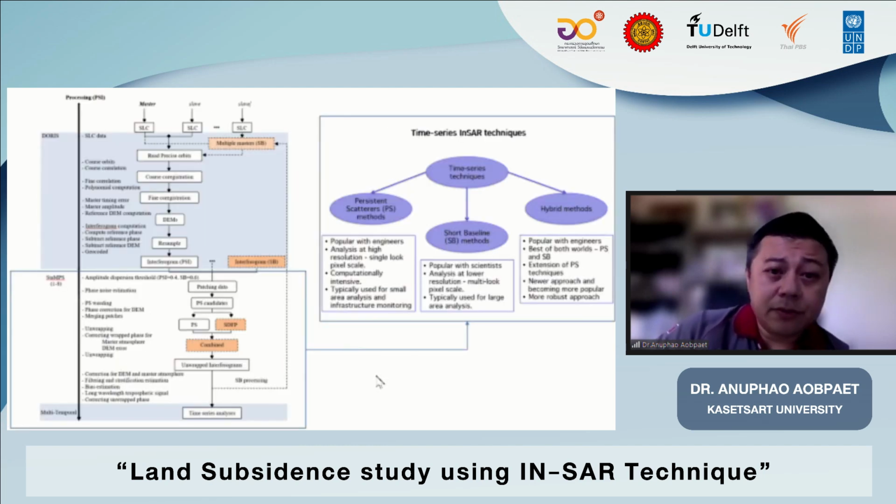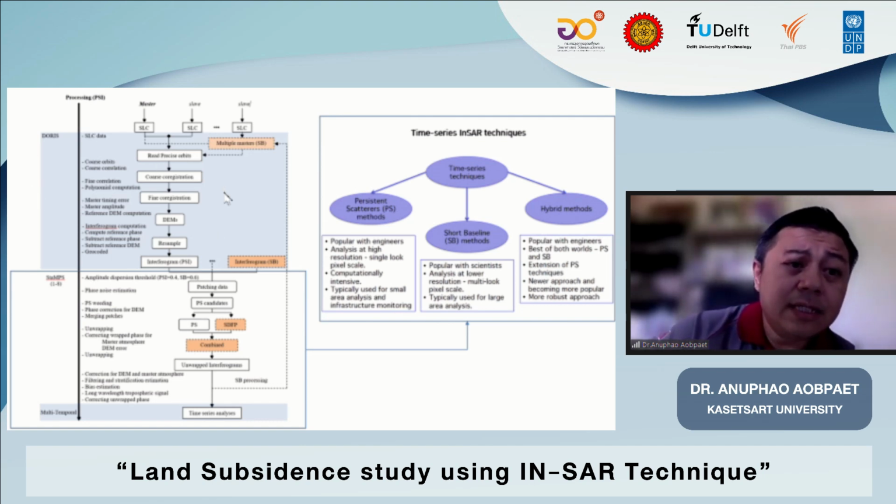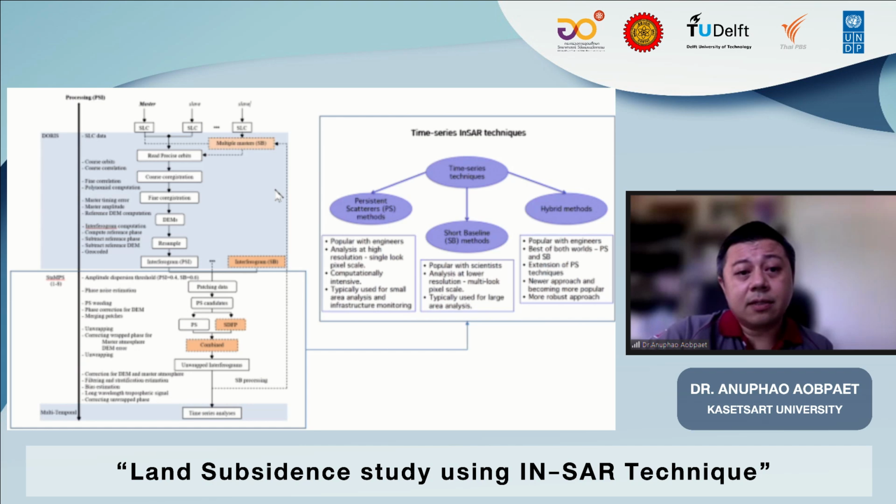As I already showed you here, if we have done differential InSAR for landslides or earthquake applications, what we have done is just the beginning step. That's nothing. So we have to work on the time series, and many kinds of technique are available for time series data, like persistent scatterers, short baseline or small baseline, or combined together.